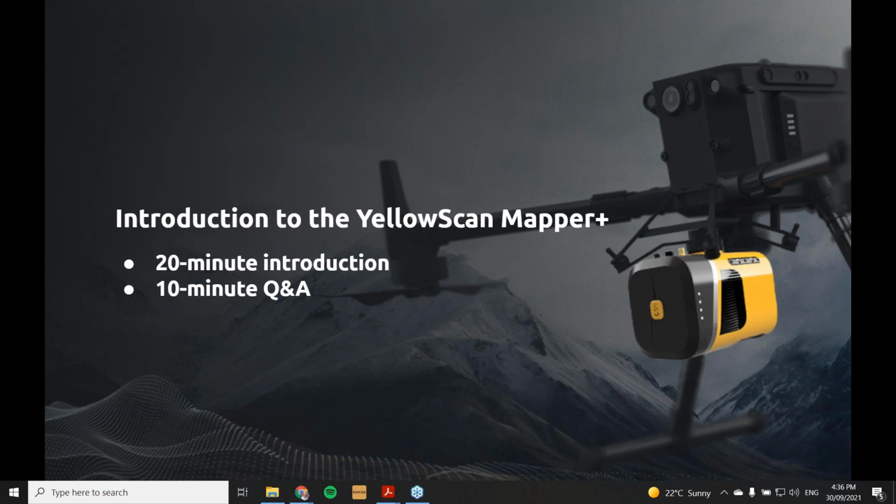So if you've got the YellowScan Mapper Plus, that's 1.3 kilos plus around, is it 300 grams for the camera module, team? So I guess you'd be looking at around, yeah, about 1.6, 1.7 kilos as a ballpark. So you'd have potentially up to a kilo left as a ballpark.